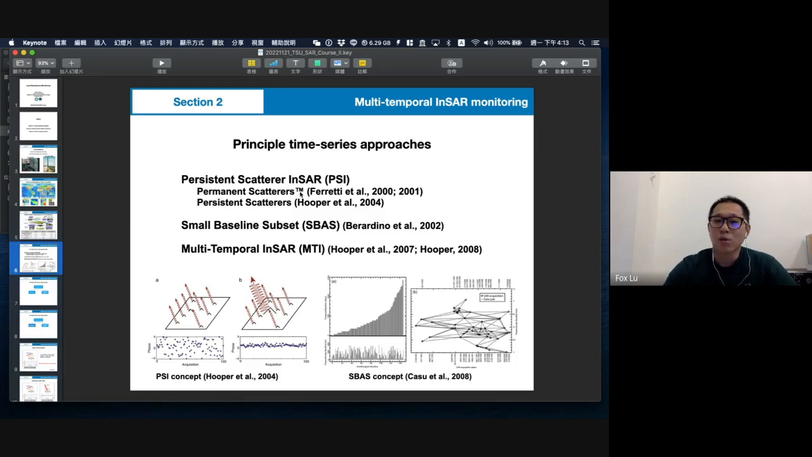So when you use permanent scatterers in the InSAR field, you must show this icon, because they already decided that this is for them to use. And other people right now maybe will use persistent scatterer, and the first to show this idea was Hooper. I will show a little bit of the difference between these two methods.